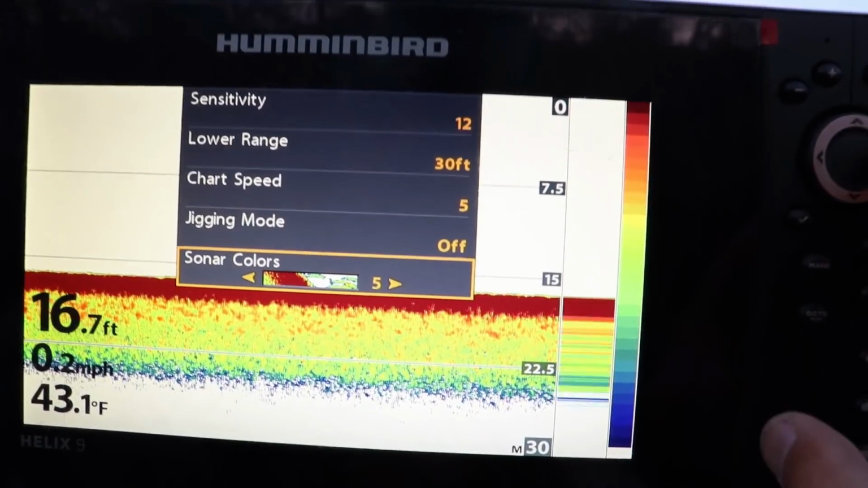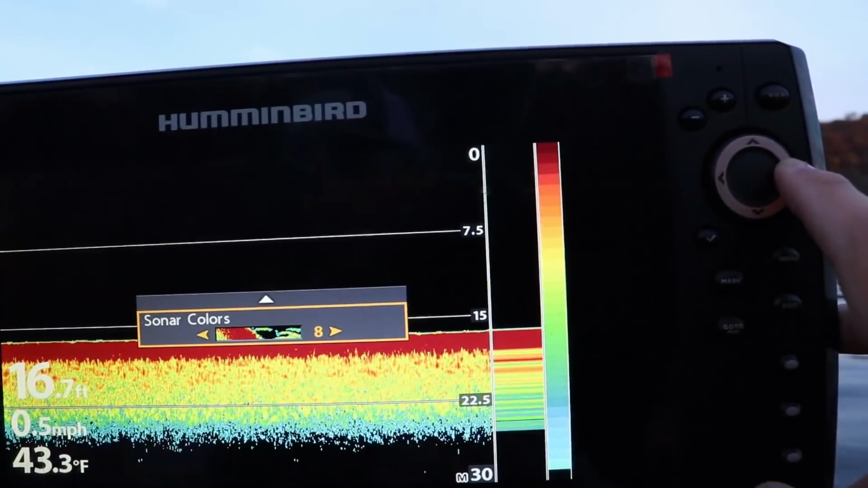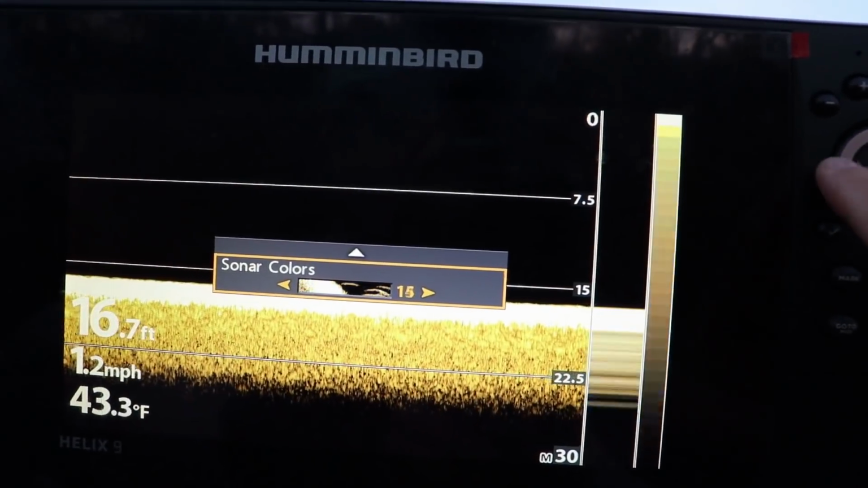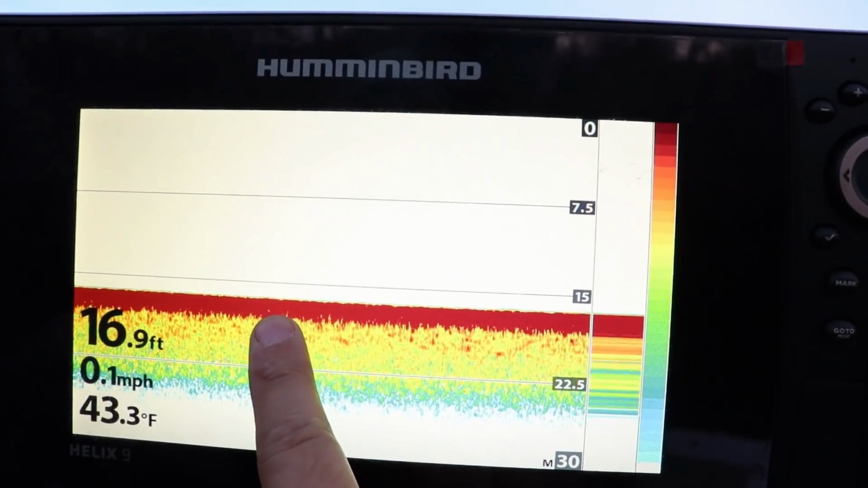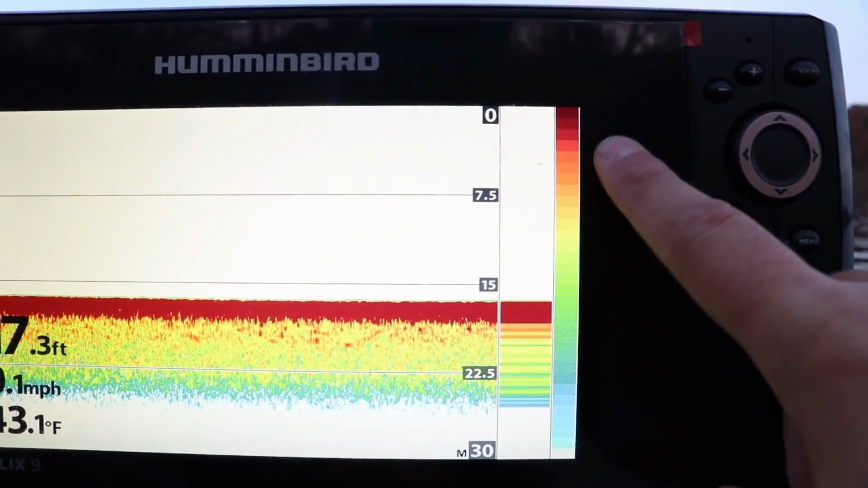The last one is you can adjust your sonar colors to whatever you want. If you want a black background, white background, grayscale, a bunch of different weird stuff, crazy options here. I prefer the multicolored. Red is my darkest color, blue is my lightest color. You'll see it on the palette scale here.